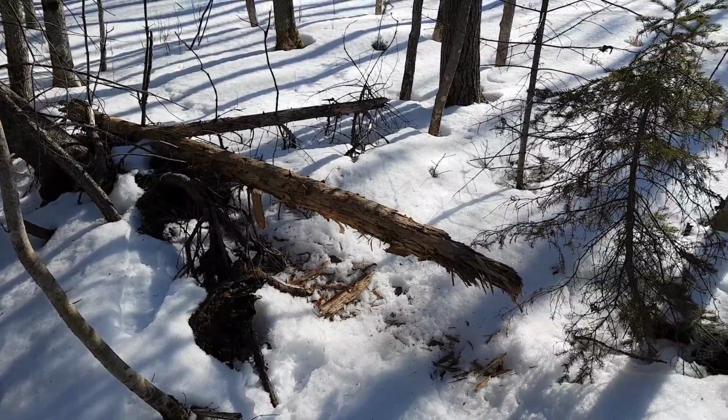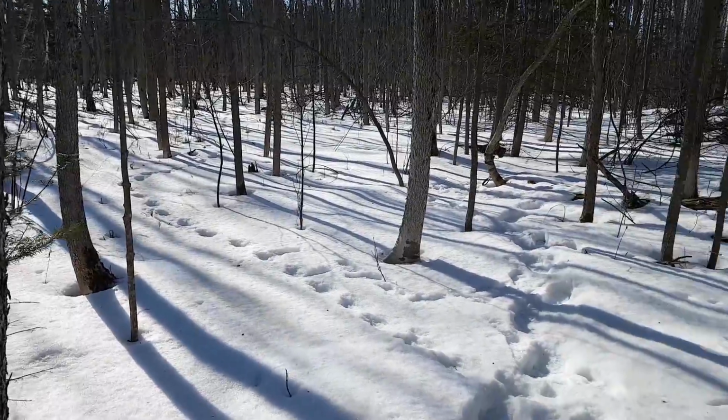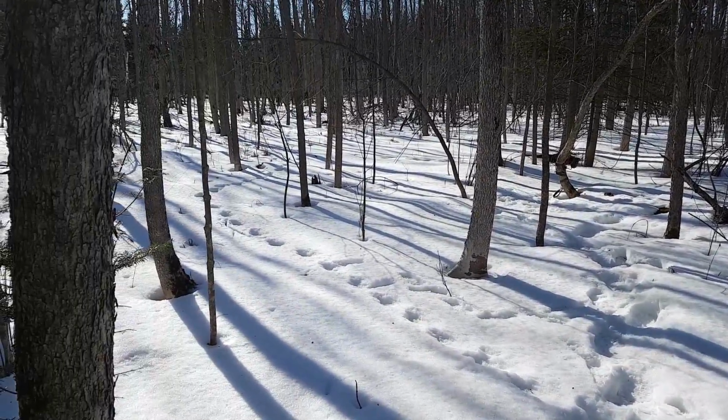Let's take a look at the trail cameras and see what's there. All 3 piles are gone. So the log over there is cleared, this log, and then we had a bait pile down the trail there.